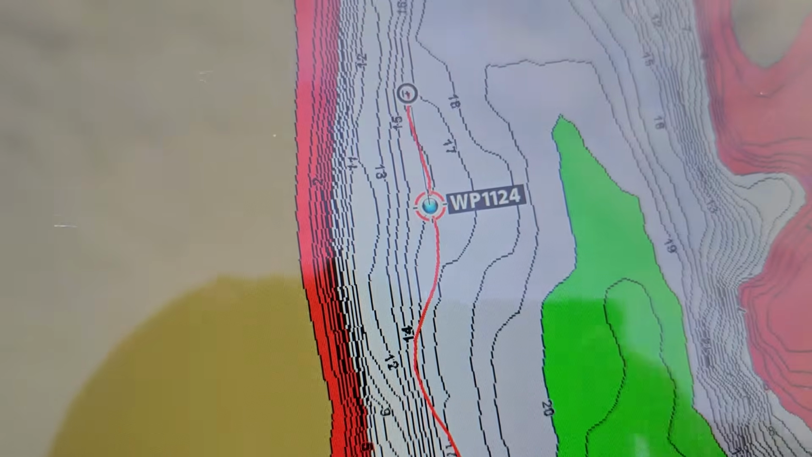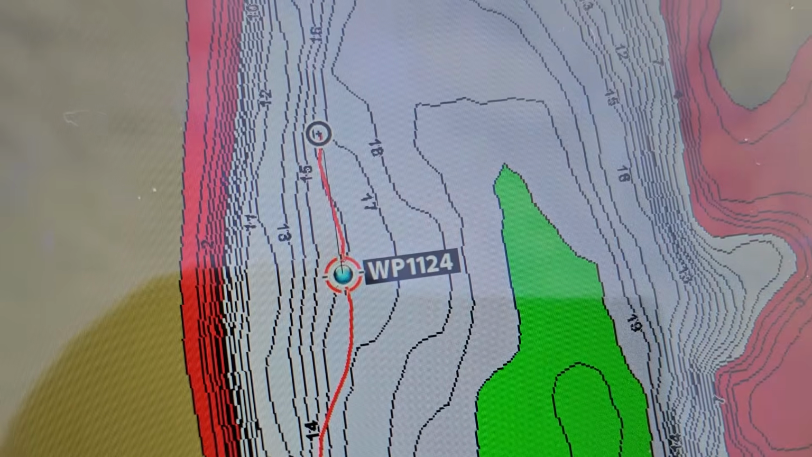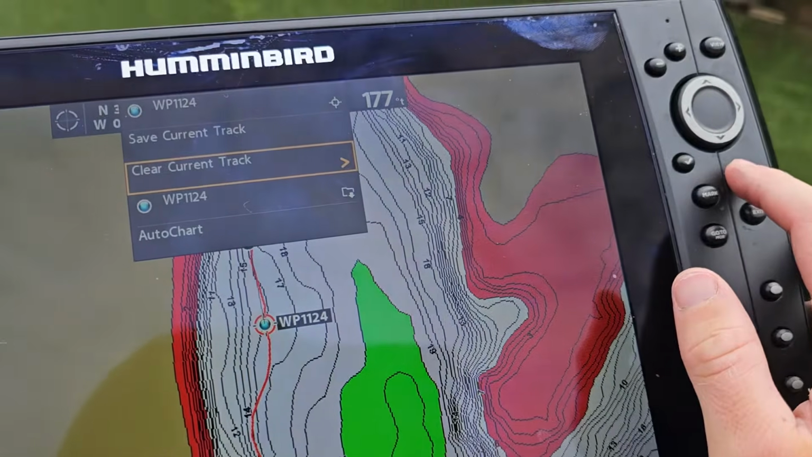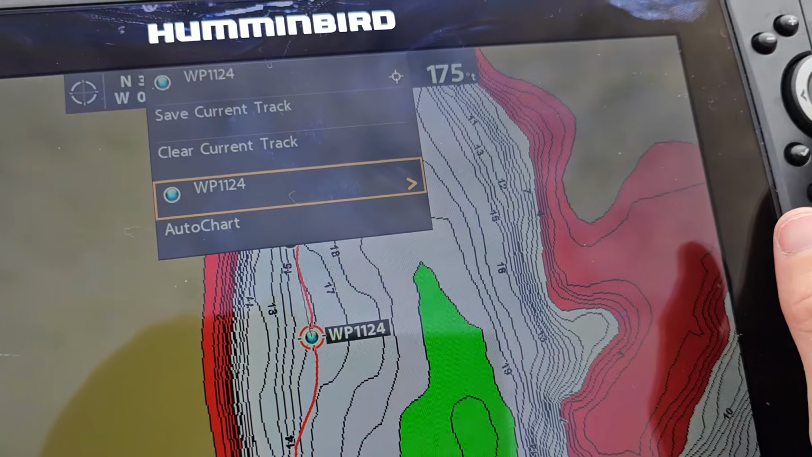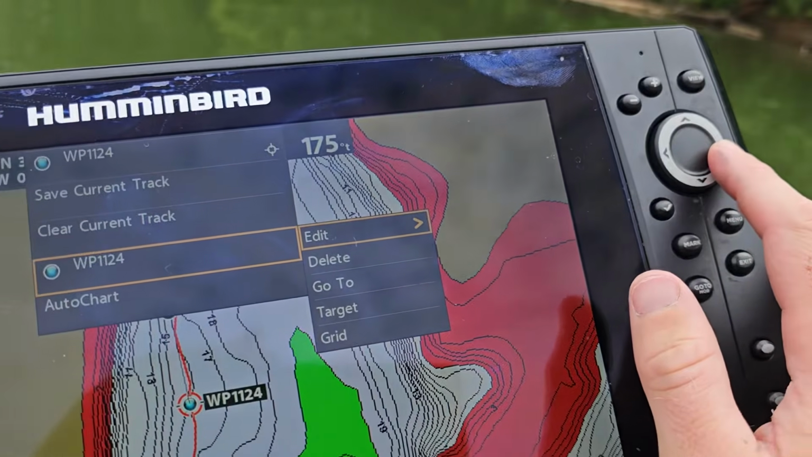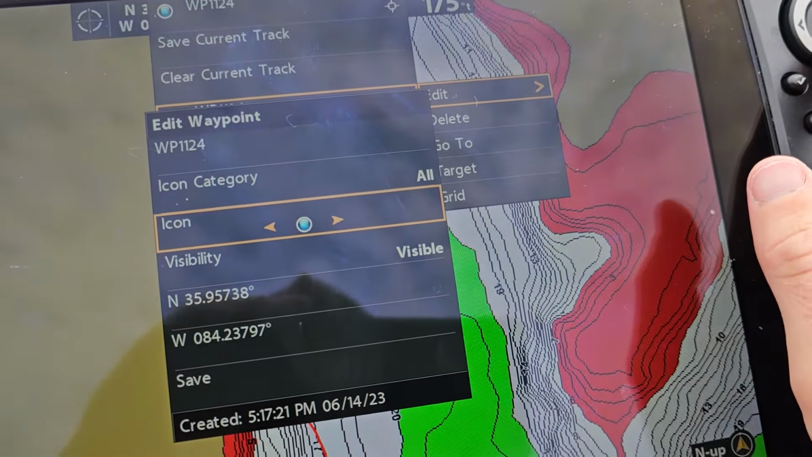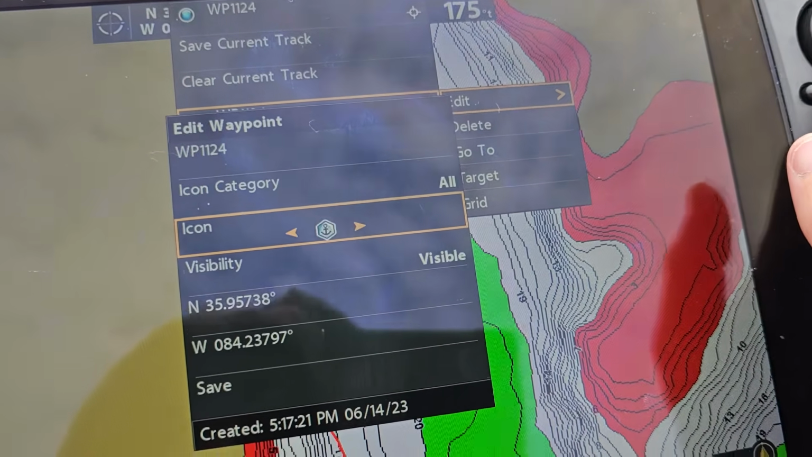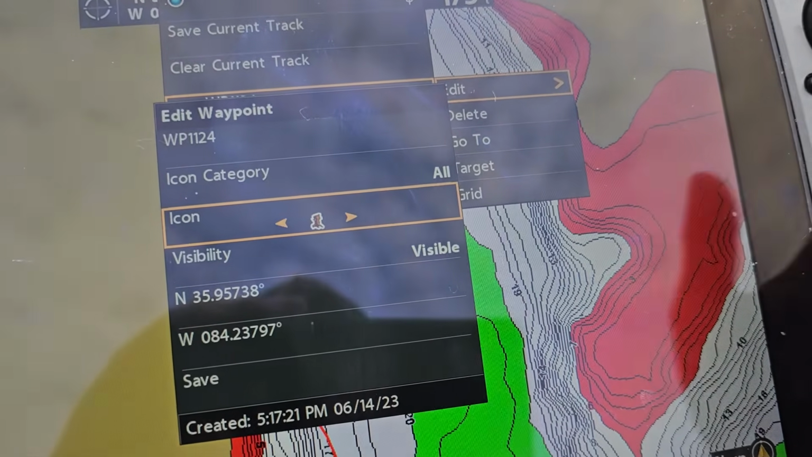So to change that to a tree so we know what it is, we've got our cursor directly on top of the waypoint. We're gonna hit menu, and we're gonna go down to the waypoint, and we're gonna hit over, and we're gonna edit it. And then we're gonna go down to our icon, and then we're gonna scroll over until we see the little tree thing. And this is very, very useful so you know what you're looking at. So, all right, so there's a tree.